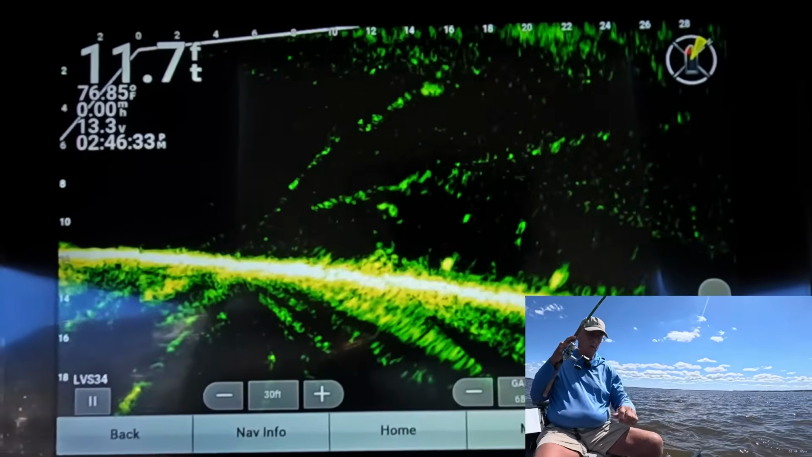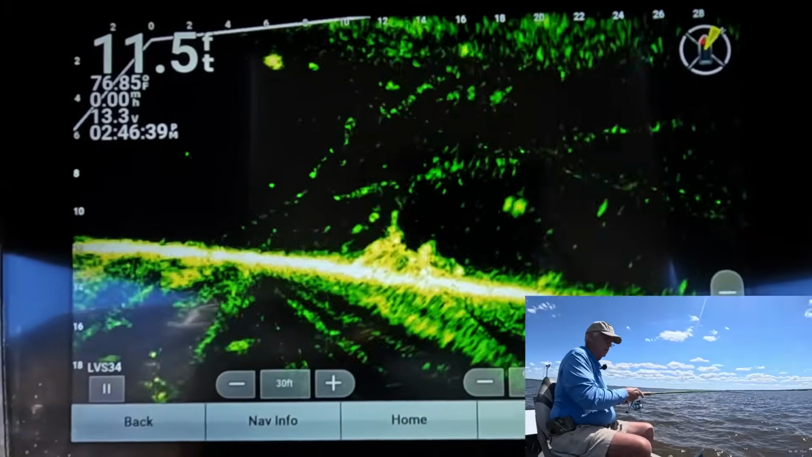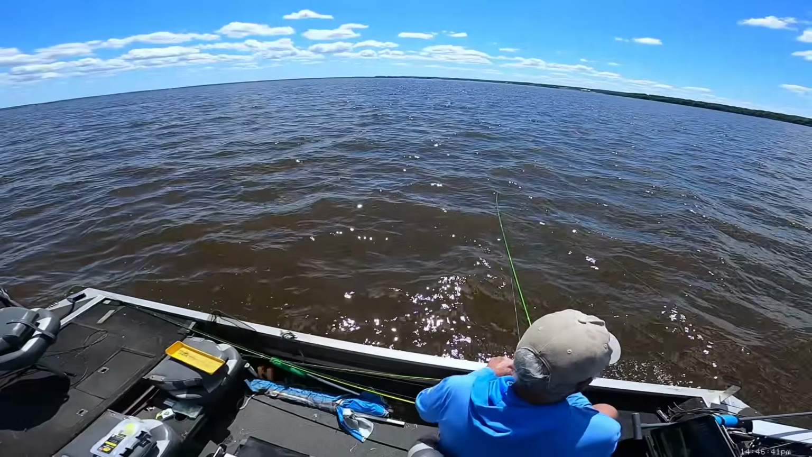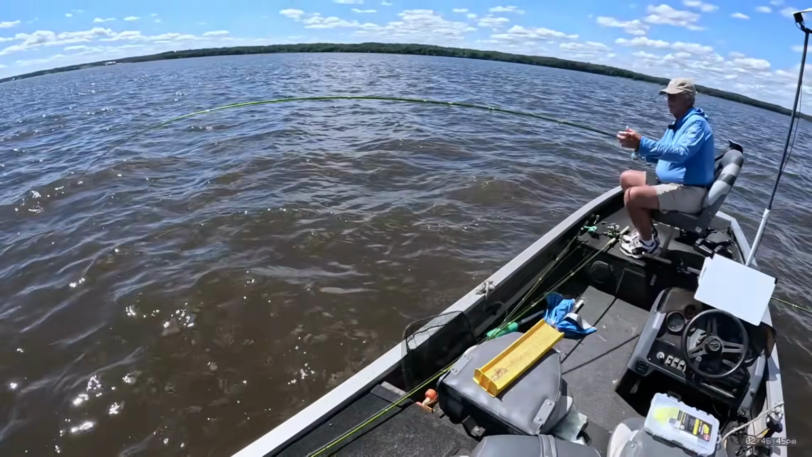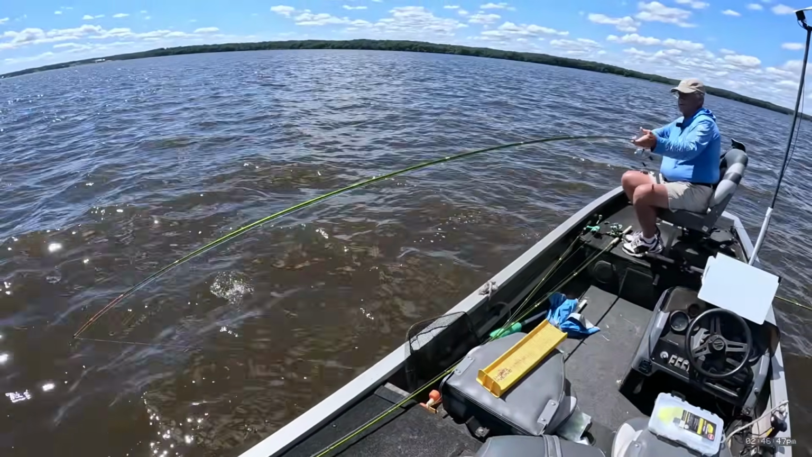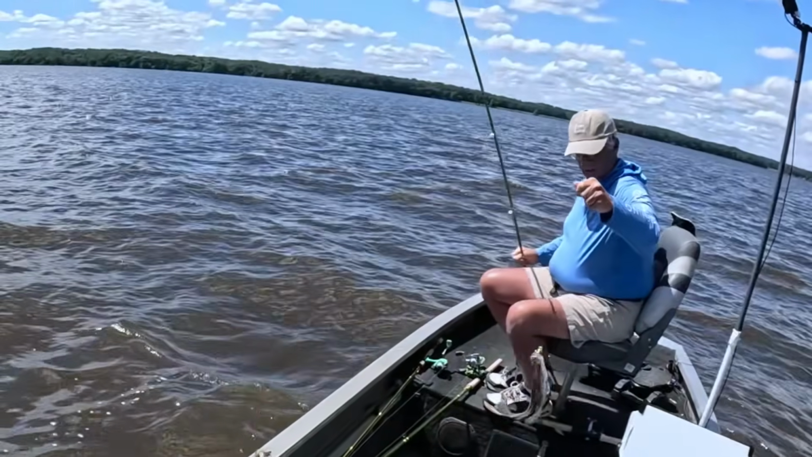Oh, I got him. Finally got hooked up. So it wasn't the fin spin, it was the color. They didn't like that dang bait. That makes more sense now. Come on, good Lord, size that thing. Man.